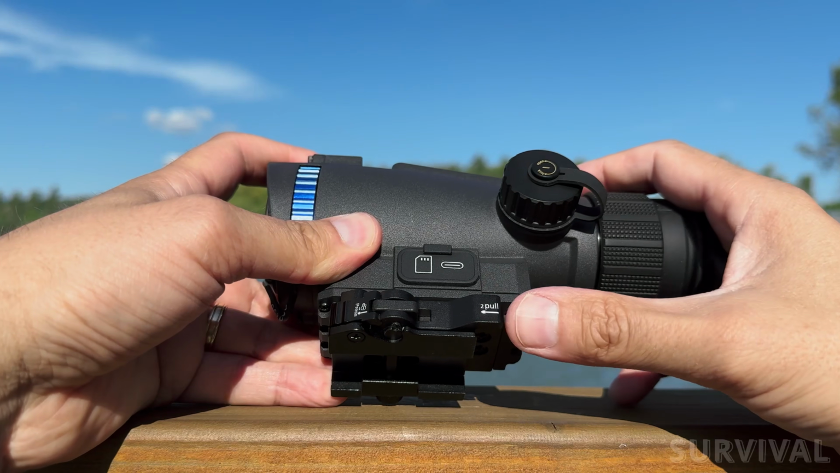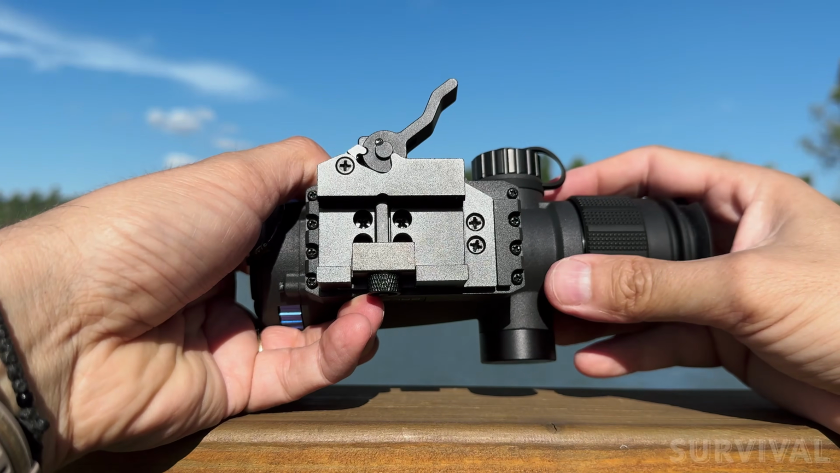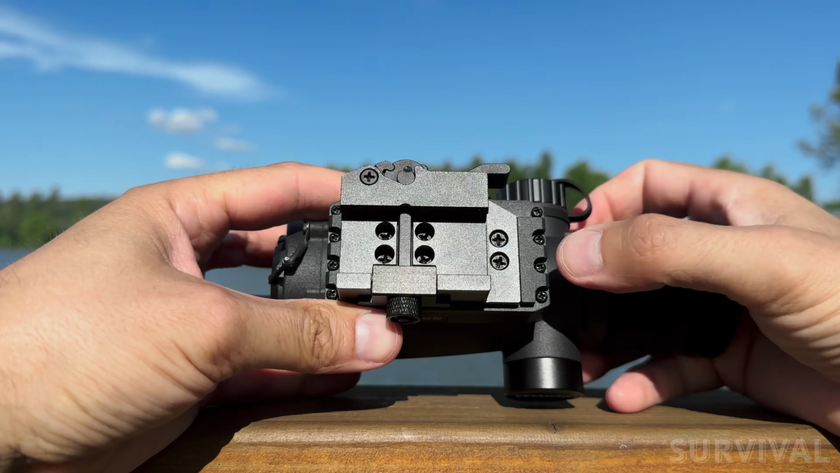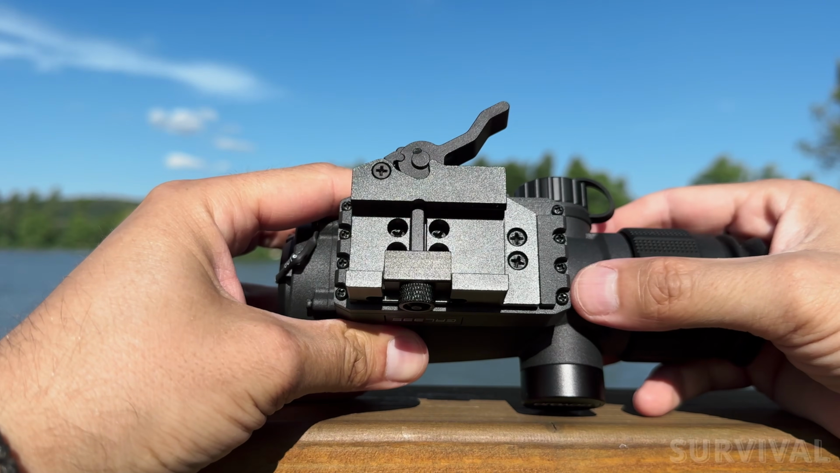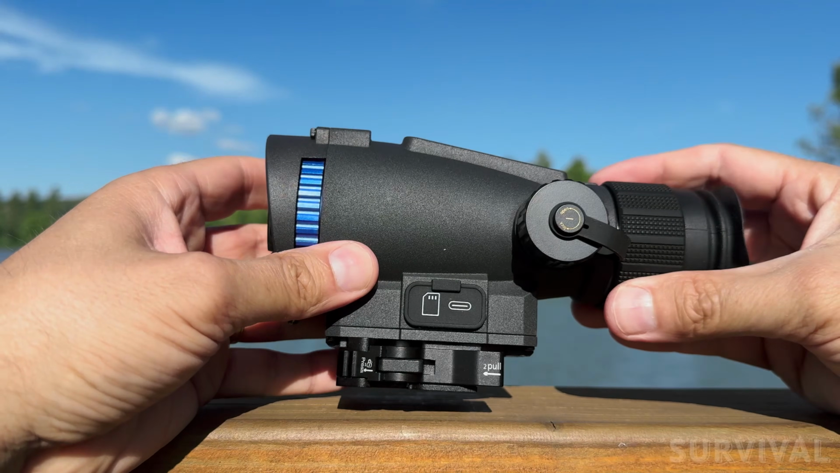It's got a quick detach mount that fits any standard width Picatinny rail, and that lever actually locks in place on this side. I kept this handheld for today's review, so I can't speak to how it holds zero, but the lockup itself feels very positive with no play.